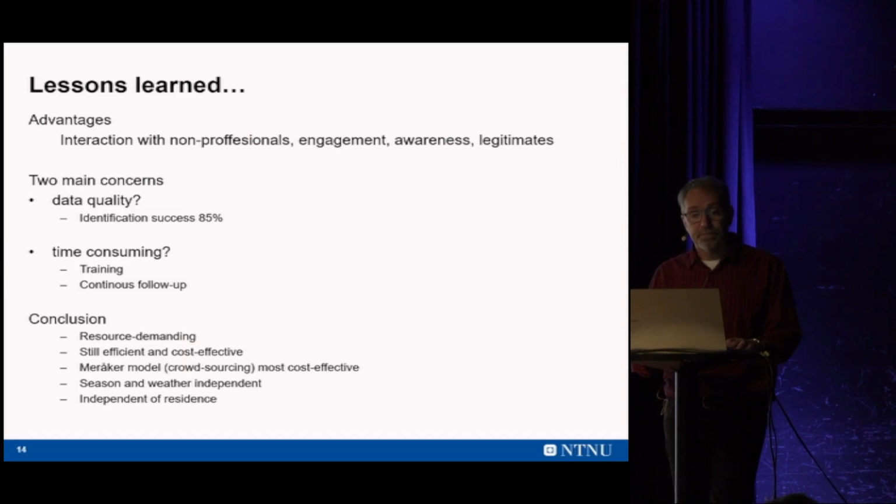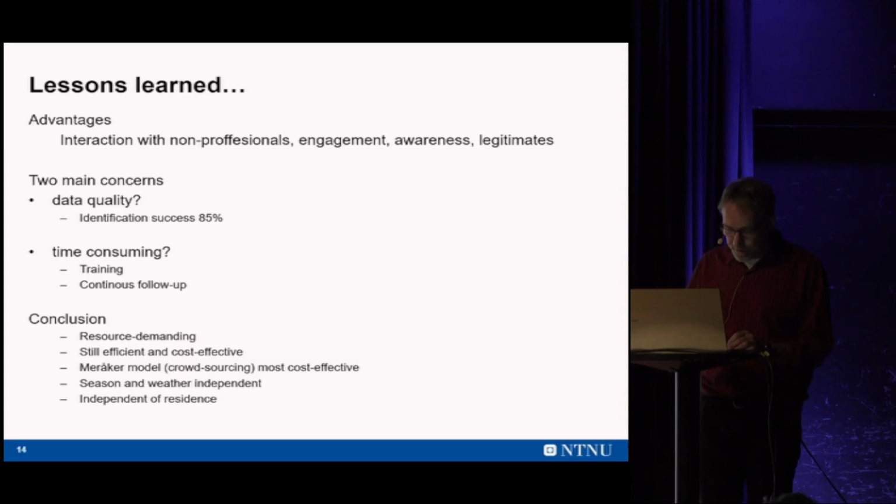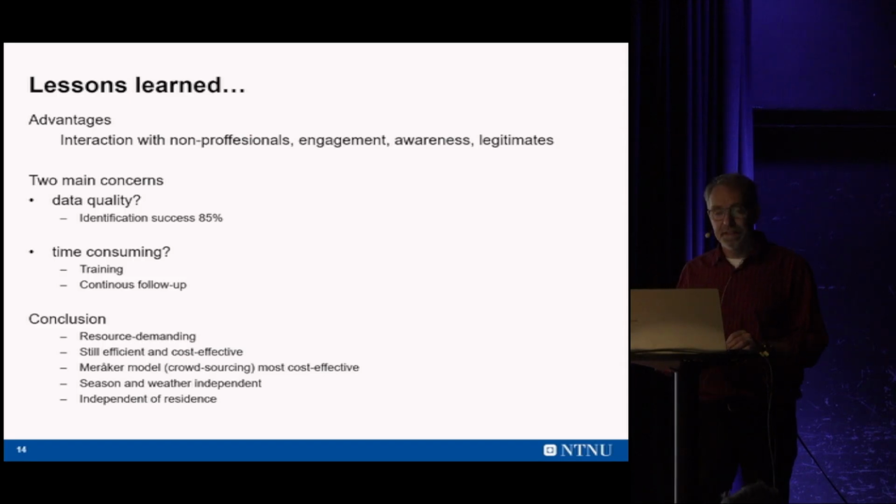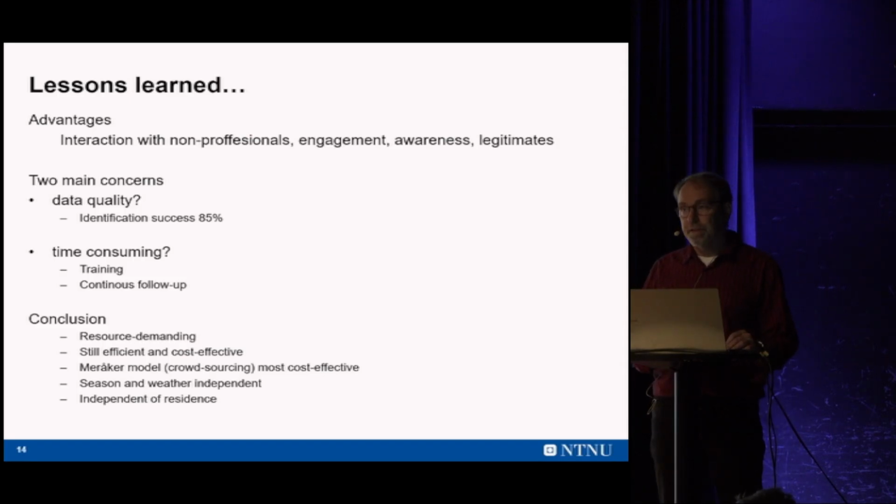And also, you have to make your project take into account that there will be a need of continuous follow-up of people. So I would say it is quite time consuming. But the conclusion is that even though it is resource demanding, it is still efficient and cost effective.